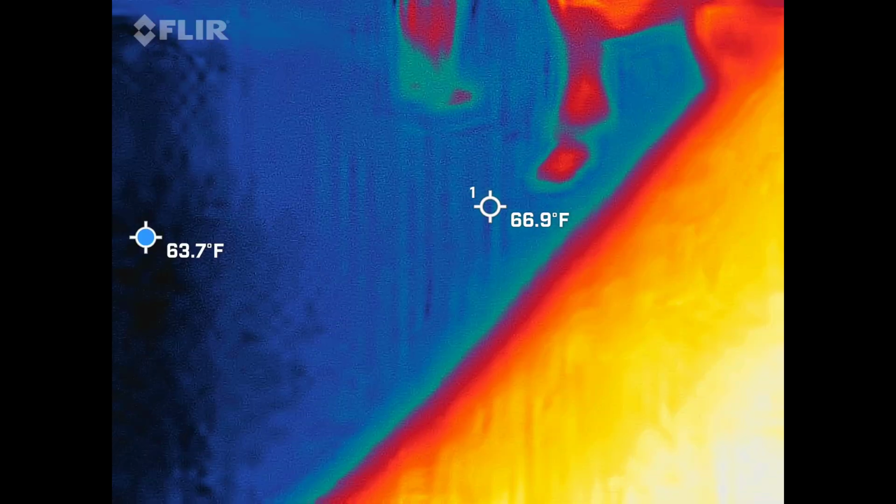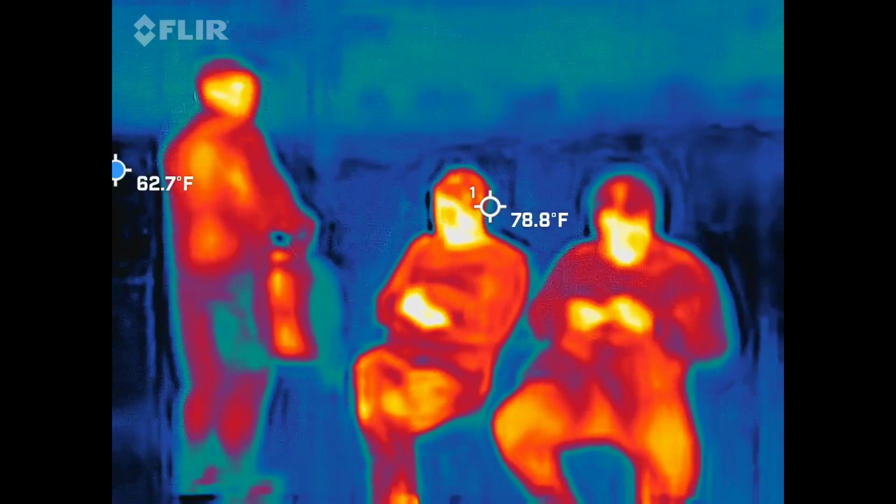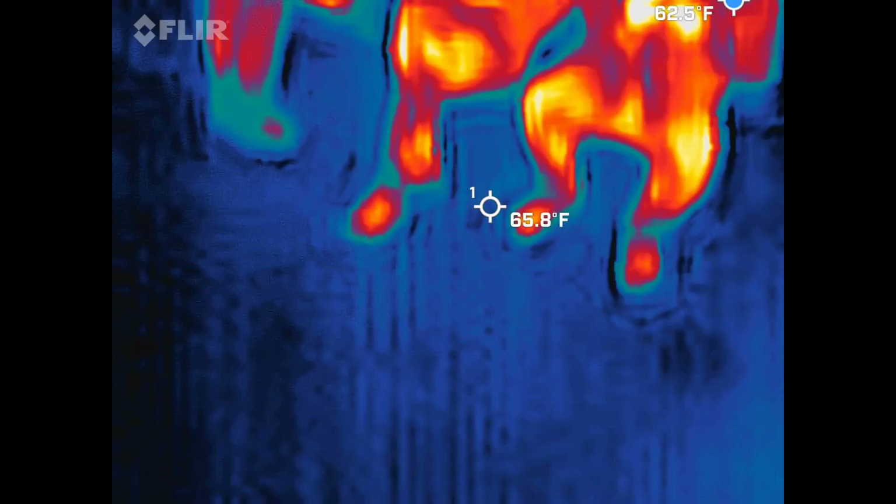You want my goggles on? Not yet. There you go. Okay, so you're going to basically repeat everything that you say. In the event you're too loud, which I think could be a possibility, I'm going to tap you on the shoulder. That means quiet down a little bit.